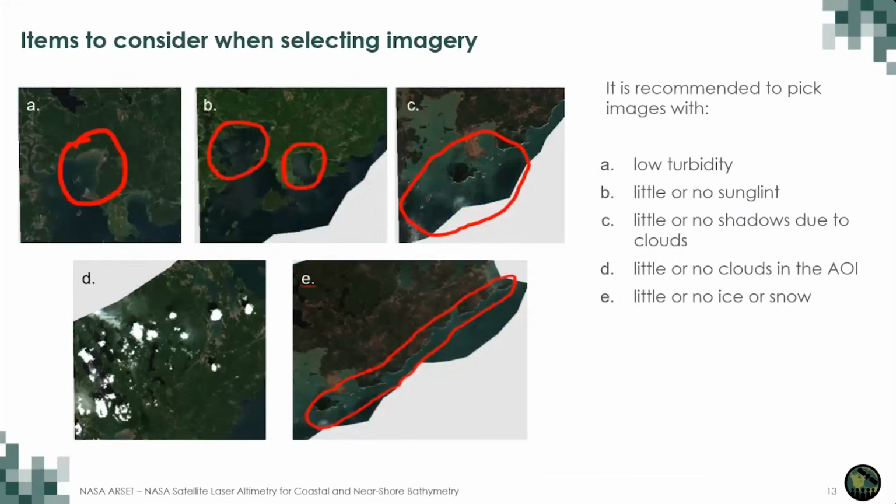As I spoke about before, when you're selecting imagery, there are a few things you need to take into consideration. We want low turbidity. When there's turbidity in the water column, the calculated depth is going to be more shallow than the actual value. So that's important to know. We also want little or no sunglint. Sunglint, or the reflection of the sun off the water surface, obscures the ability of the satellite sensor to properly capture reflectance.